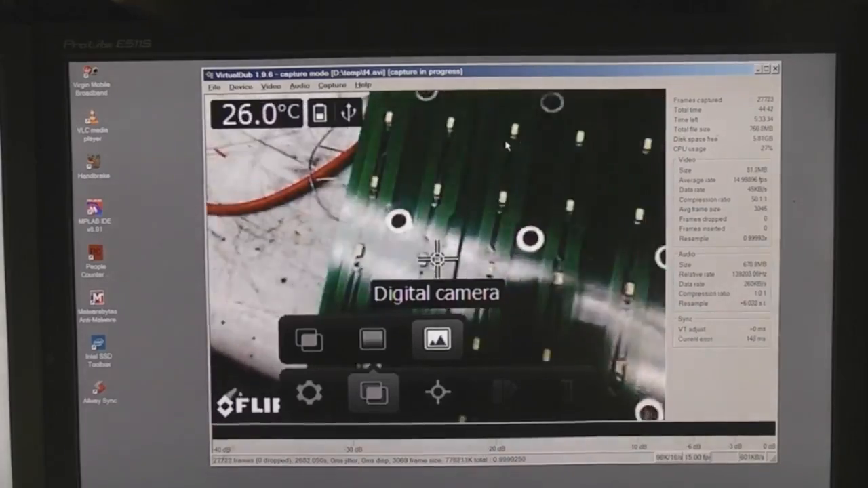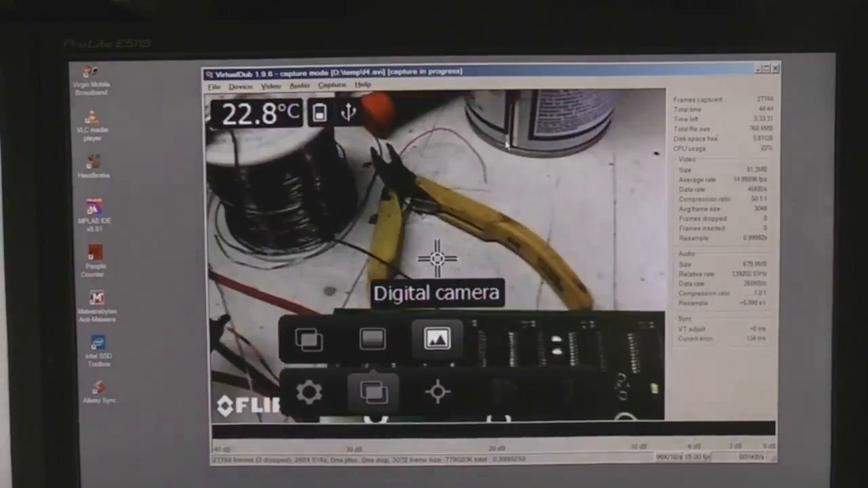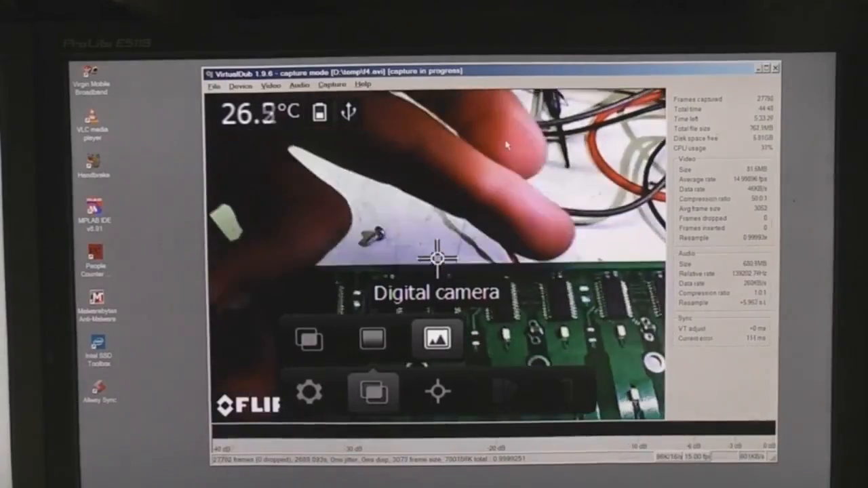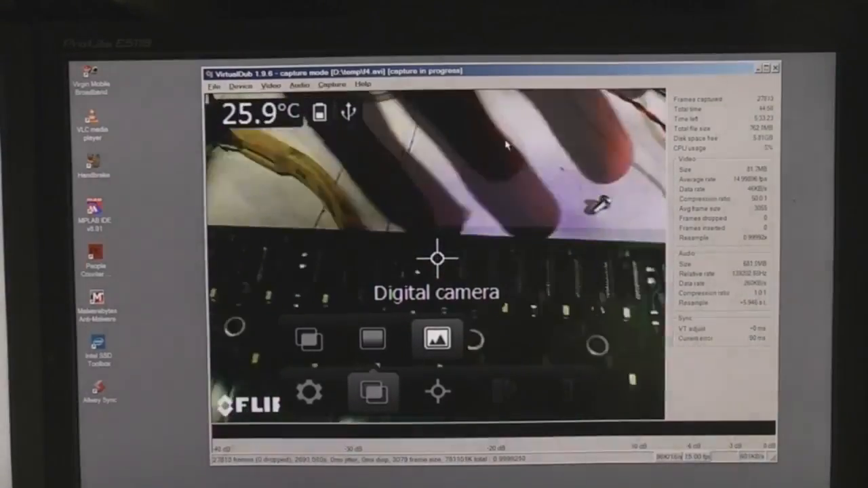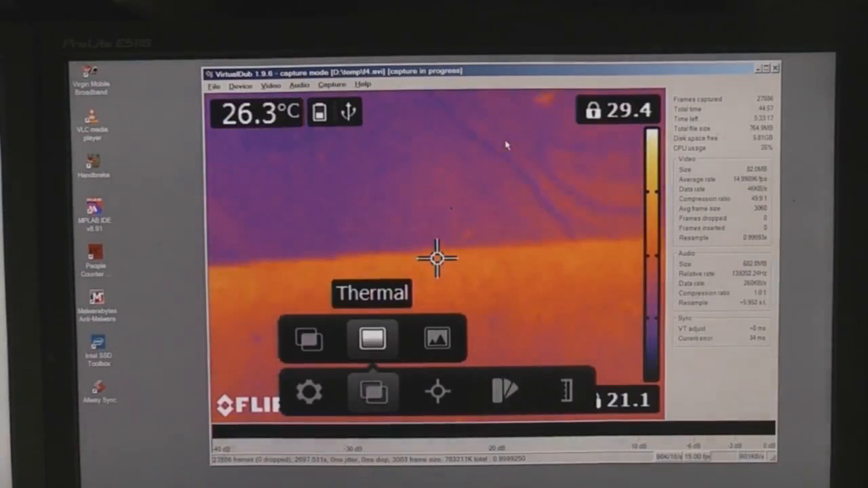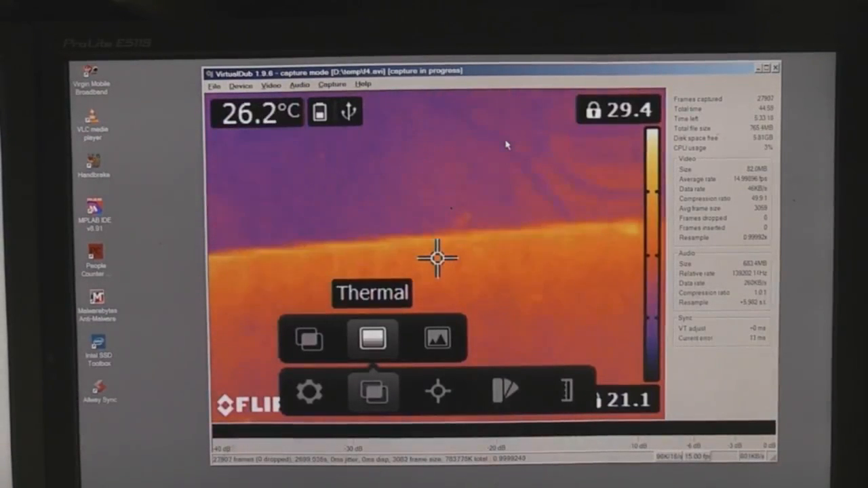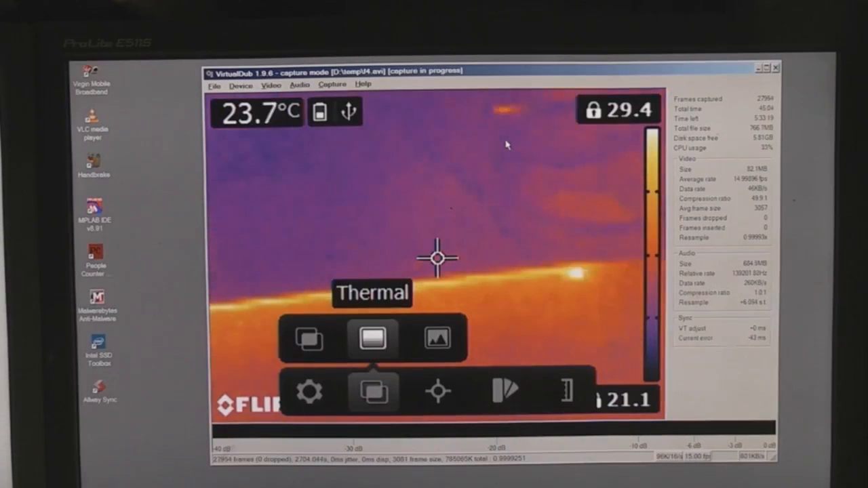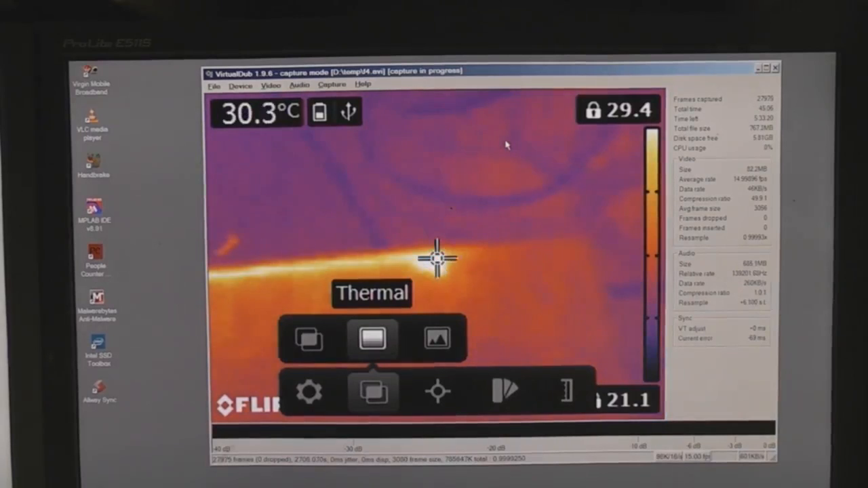Right, so here's an example of a typical fault finding scenario. We've got this board, a load of drivers here, and I've put a deliberate short across one of the decoupling caps so that all we know is there's a short somewhere on the supply rail to these chips. Put it in thermal mode. I'll just turn the power on. There's quite a fat track, so I'm putting about 4 amps through it, but immediately you can see that track lit up. Bang, there we go. That's where our short is.